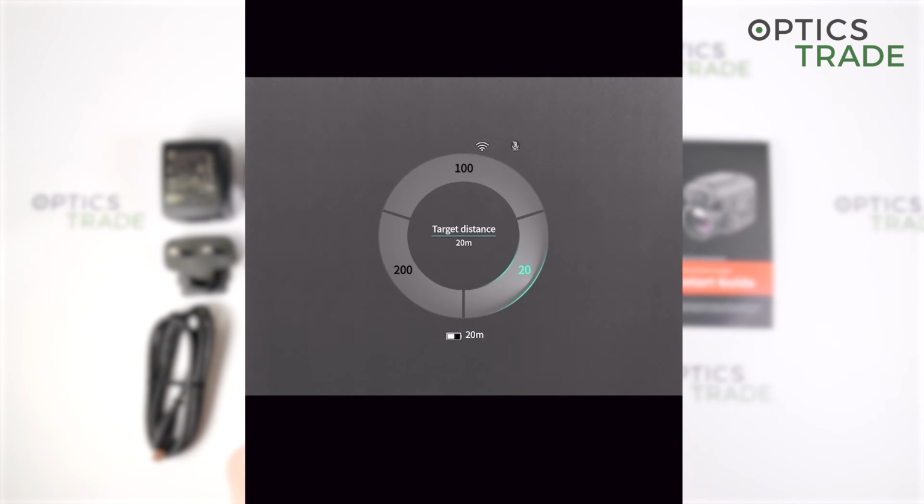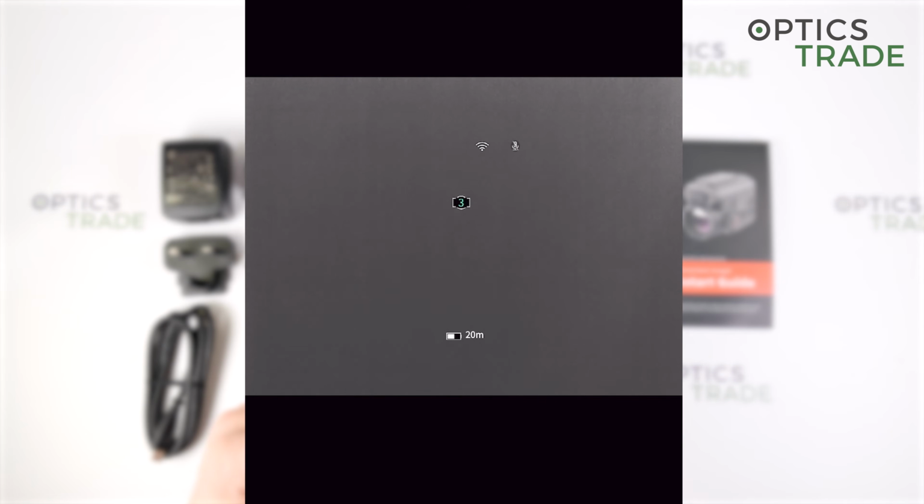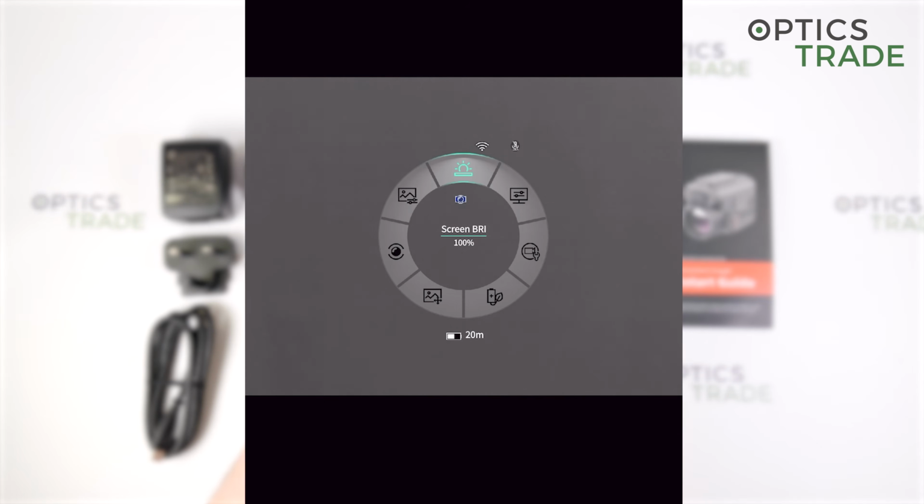Okay, now if you go back and with a long press we close the quick menu, and with another long press we enter the main menu. Here we have additional features like screen brightness, where you can adjust, of course, the screen brightness from 10% all the way to 100.